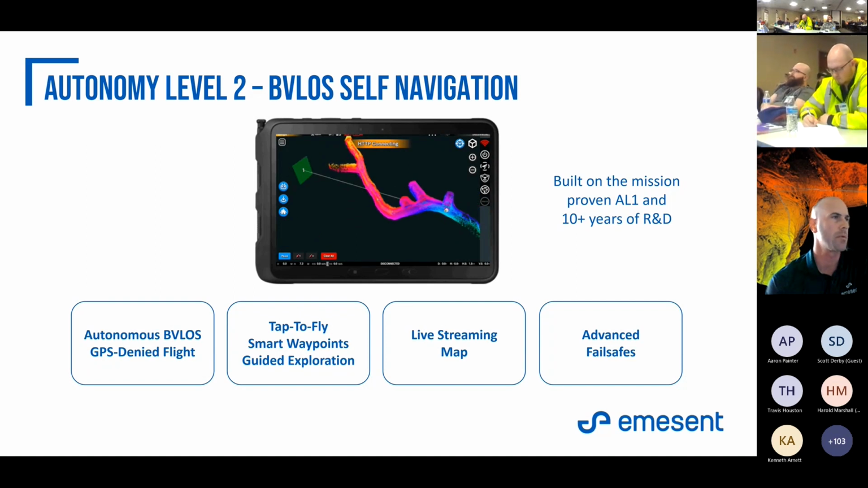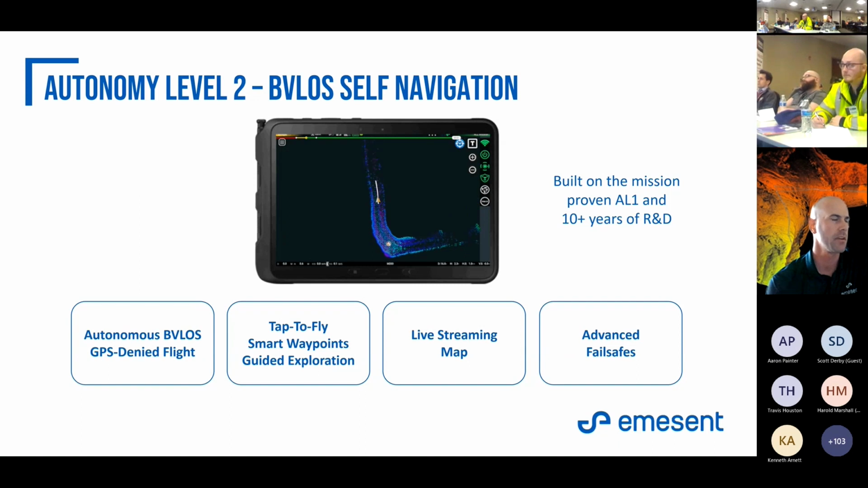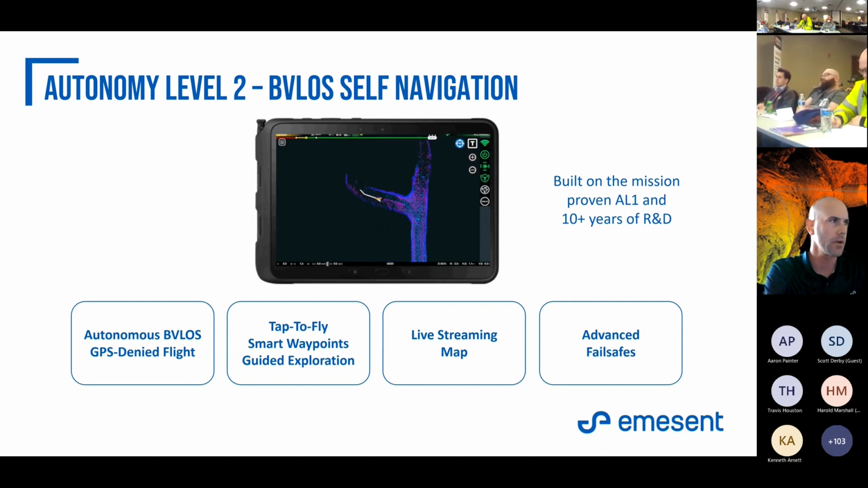Right now, this is creating the mission. This is Emesent's proprietary software right here. You're dropping waypoints on the screen, and that's where, using the advanced level of autonomy, it's going to find the path of least resistance for that drone to pick up the point cloud. It's important to note this is a decimated point cloud. You just want this in real time.